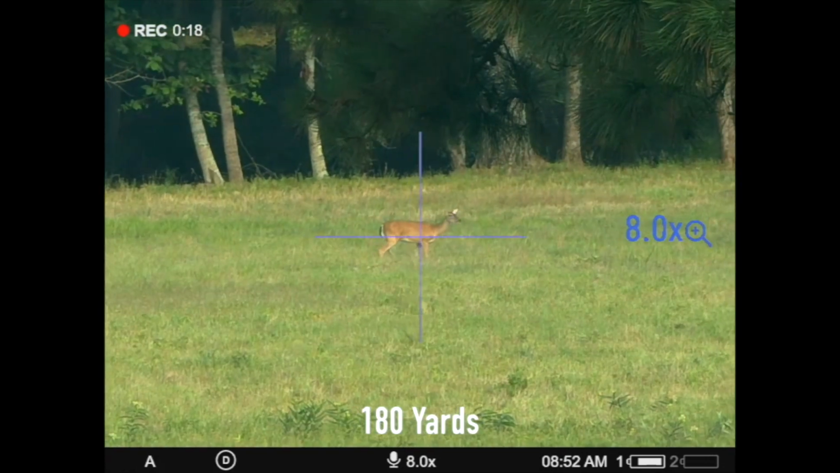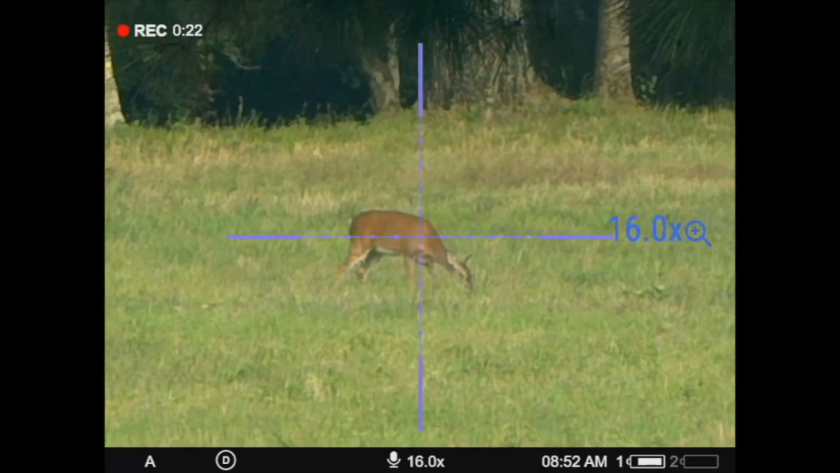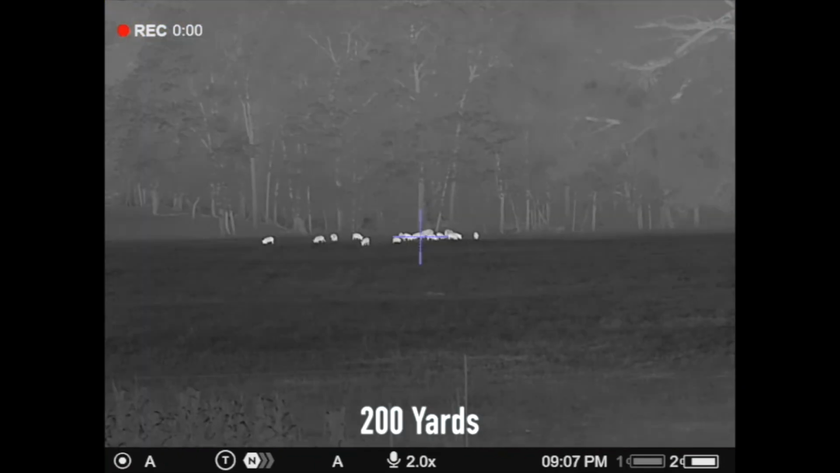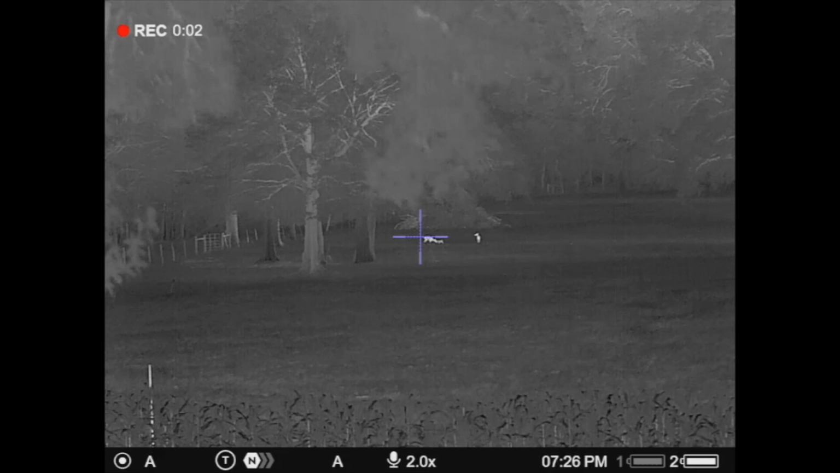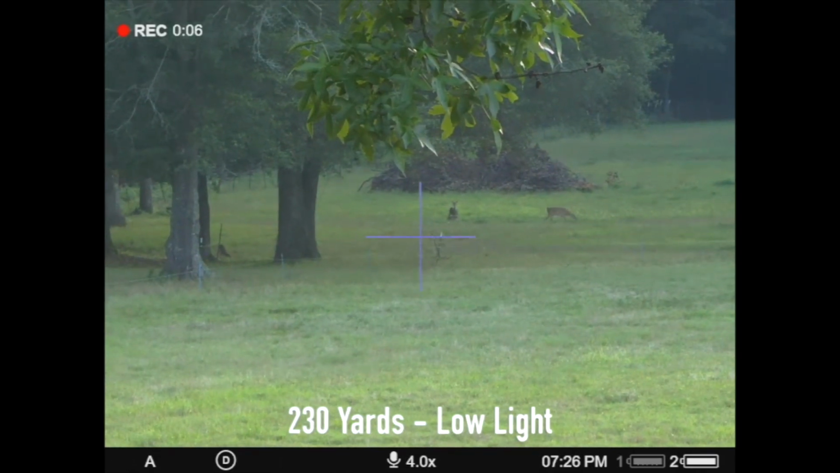When you get out there in really good conditions, drier weather, a nice, clear, crisp night, I think 600 plus yards is doable. Large animals could be further than that. I mean, cows, elk, deer, moose, whatever, long, long ways. But I think 400 to 600 yards is just a safe, reasonable, conservative range at which you can identify animals.